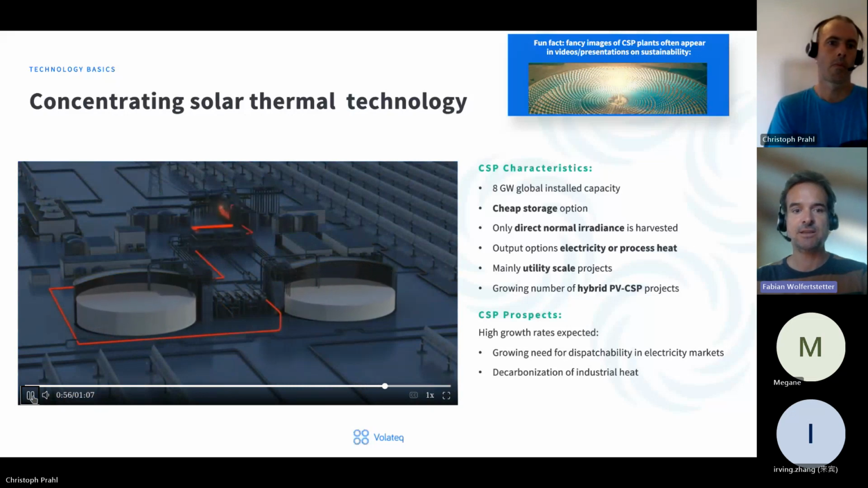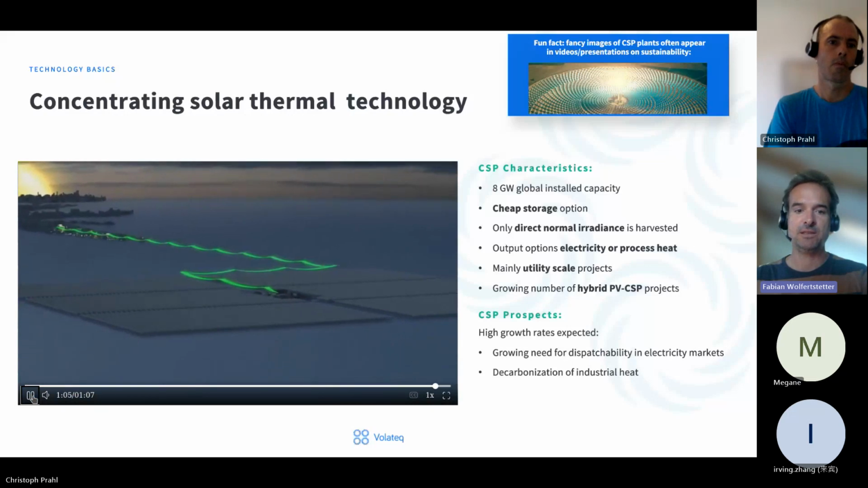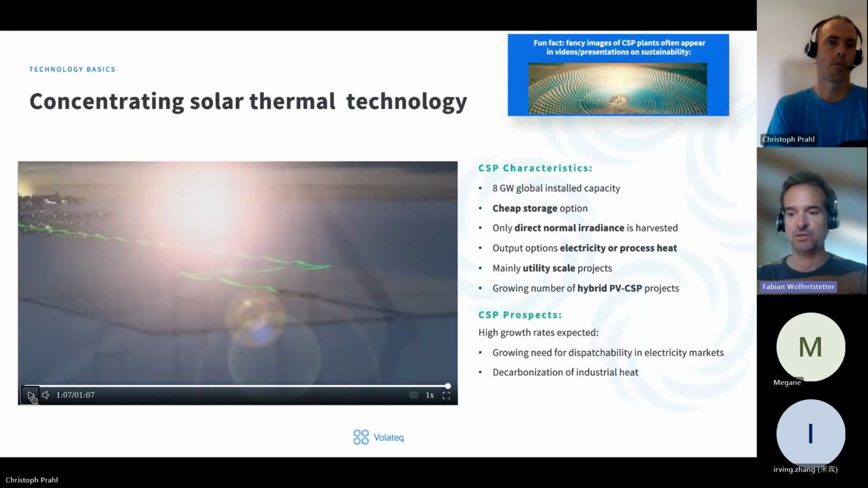And at night, you can keep on running the turbine when PV or photovoltaics and other technologies are offline. CSP still is able to produce heat and electricity, of course. So that's one of the main advantages, because the storage is also very cheap for that technology compared to batteries, for example, or other types of direct electricity storage. Thermal storage is much cheaper.